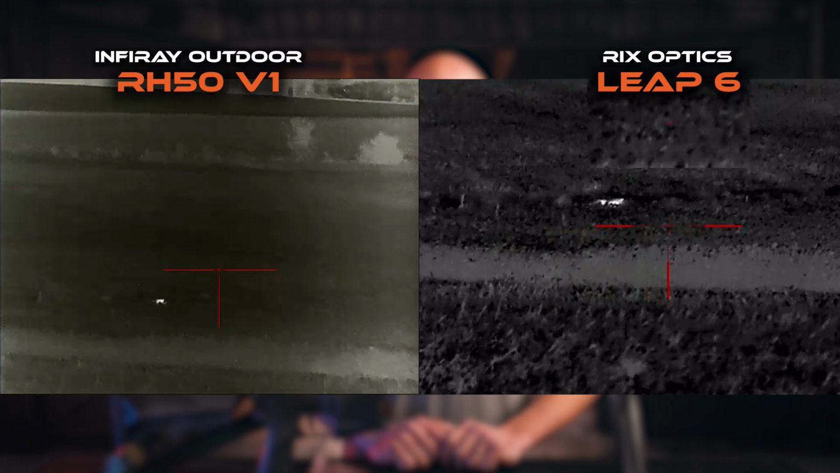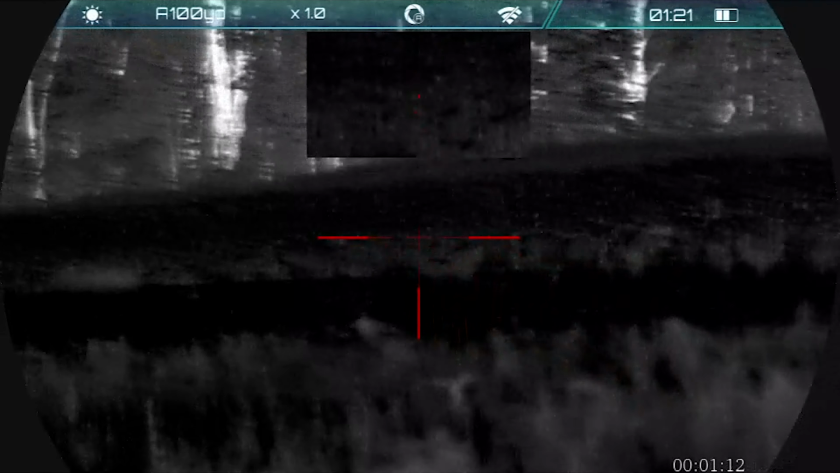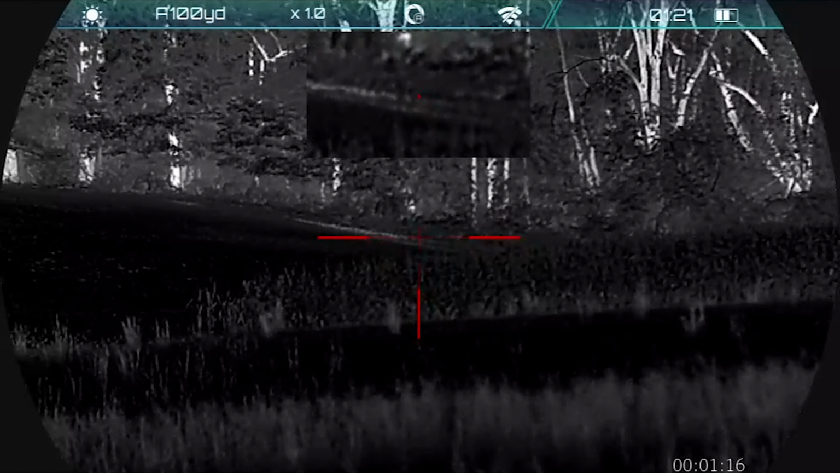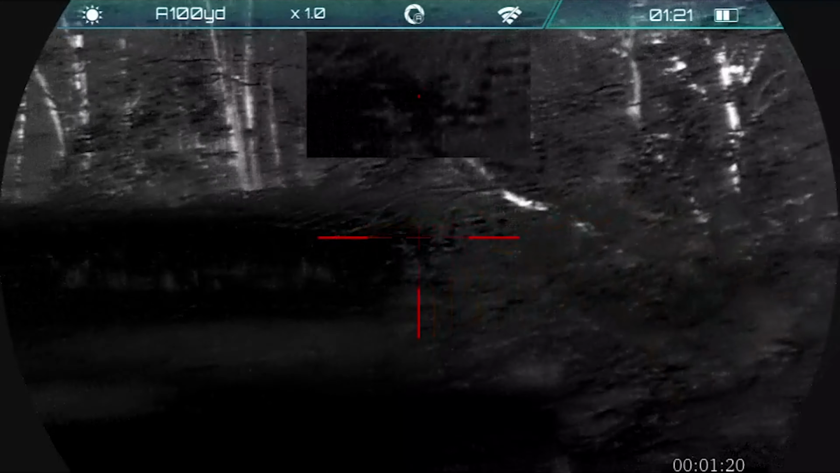The RIX Leap 6 comes with a 640 by 360 sensor. This can be seen in the unit as the thermal's picture is a very wide rectangle on the screen. This is different than most units that run a 640 by 512 sensor with a picture that's almost a perfect square on the screen that you're looking at. The Leap 3 has the same look with a 384 by 216 sensor.